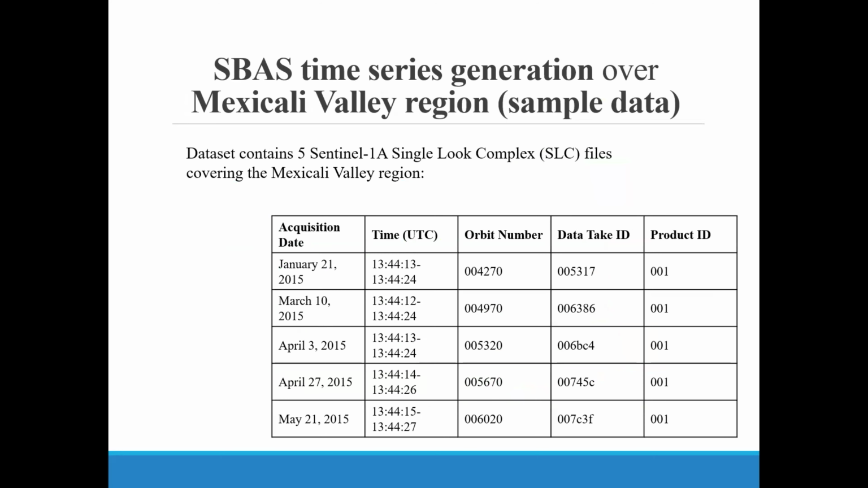Another is SBAS time series generation over the Mexicali Valley region. In that, we did batch processing, SBAS, and time series analysis, three things. Five Sentinel datasets were taken as input.